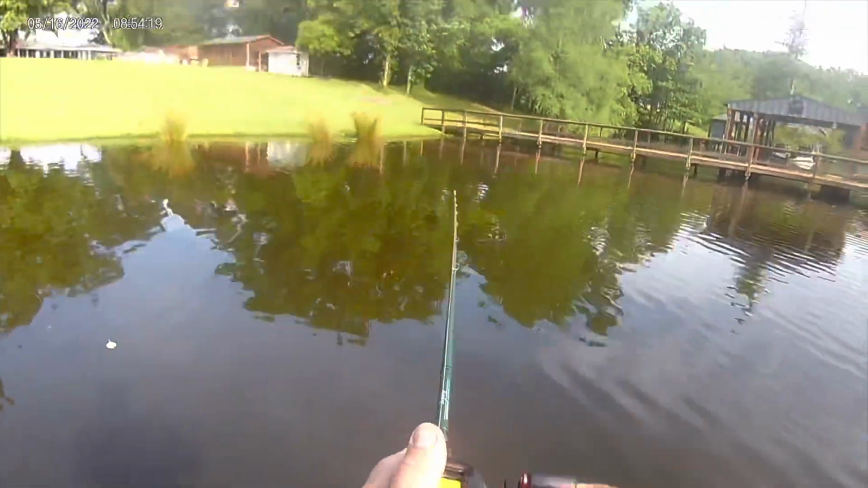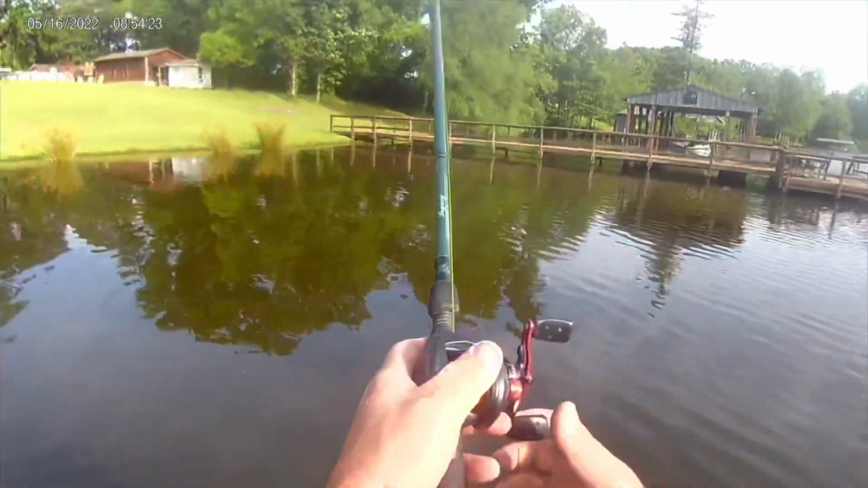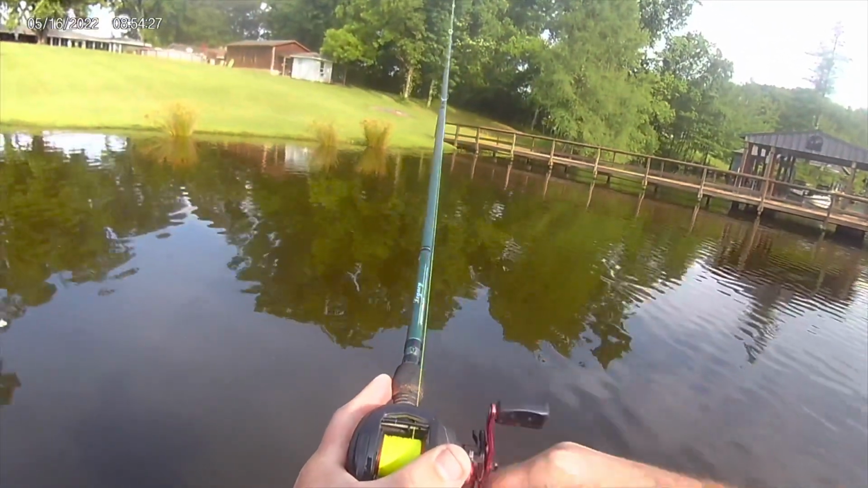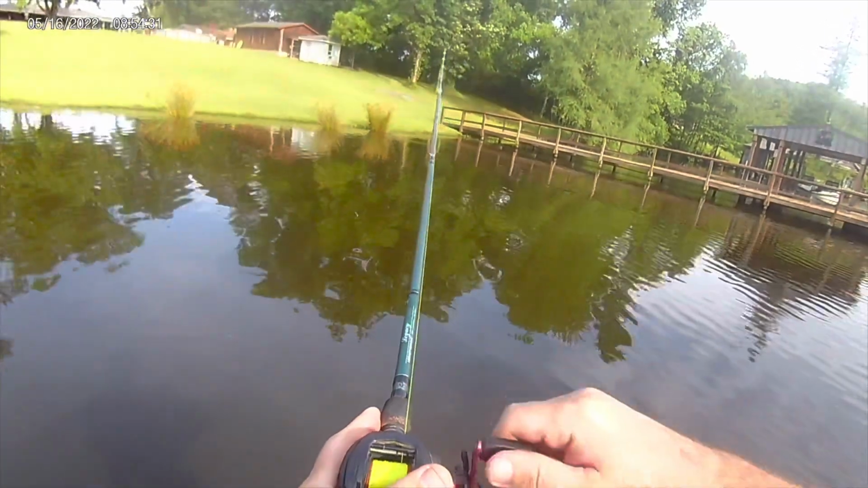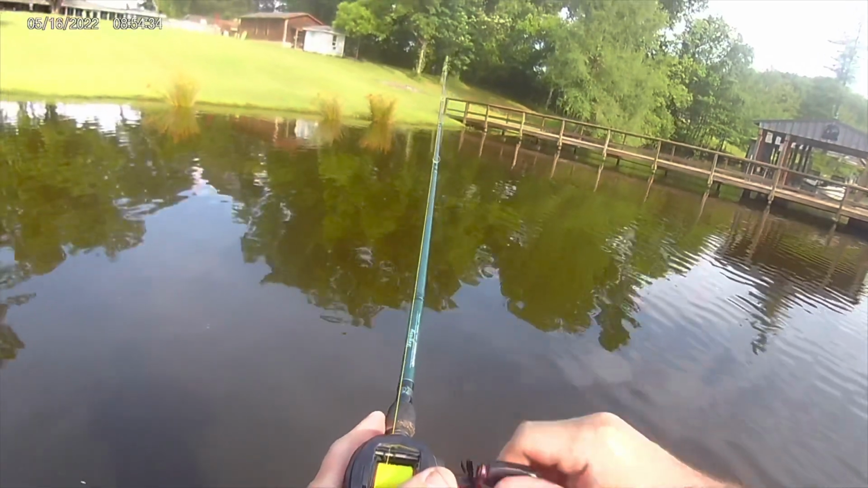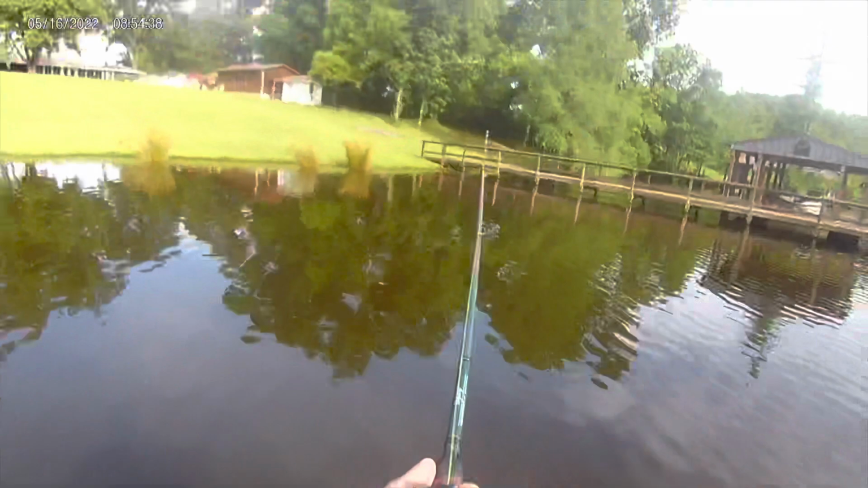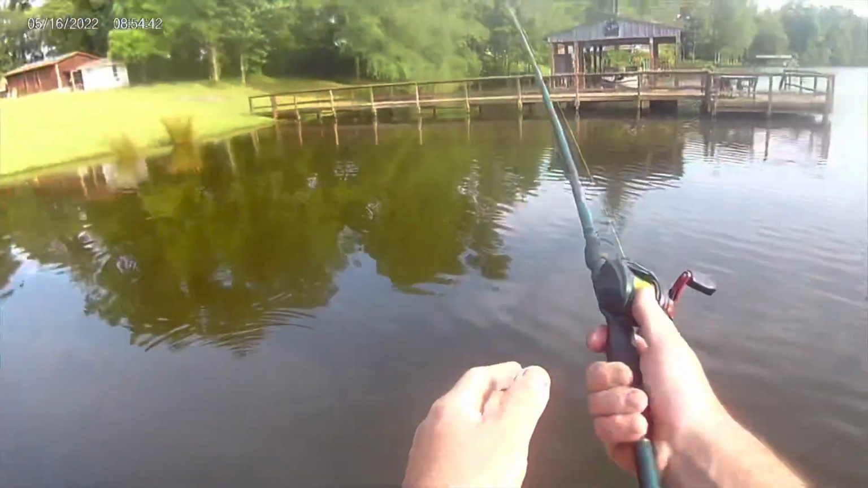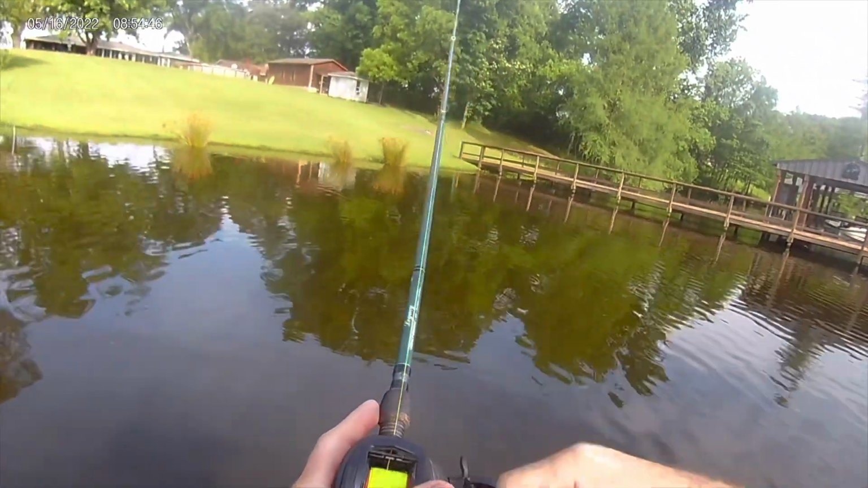But the key to a WobbleHead is a long cast. And the reason it's a long cast is that when you're reeling it, you have to use a very slow retrieve. Now, there are 2 or 3 things that you need to note on this cast. Let me show you. As I make a long cast, notice the bow in my line. See how there's a bow?